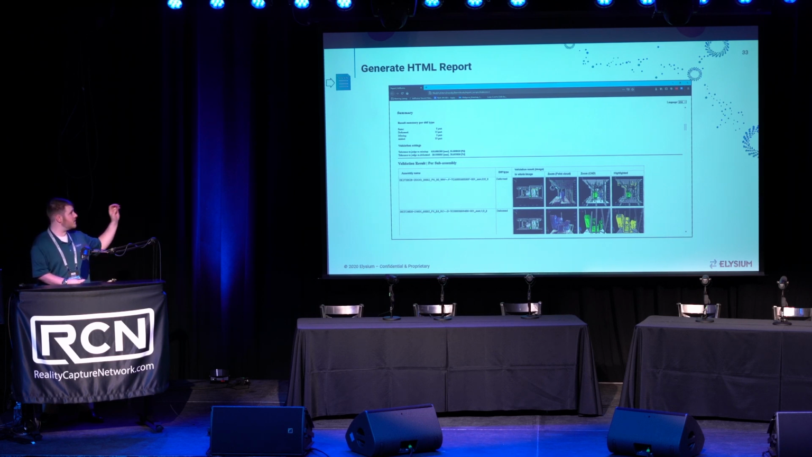So in this case, what we did is we generate an HTML report that can then be consumed by a web browser and viewed in a web browser that still captures all the necessary information about where in the environment the deviation occurred, as well as the specific locations in that environment for those deviations.